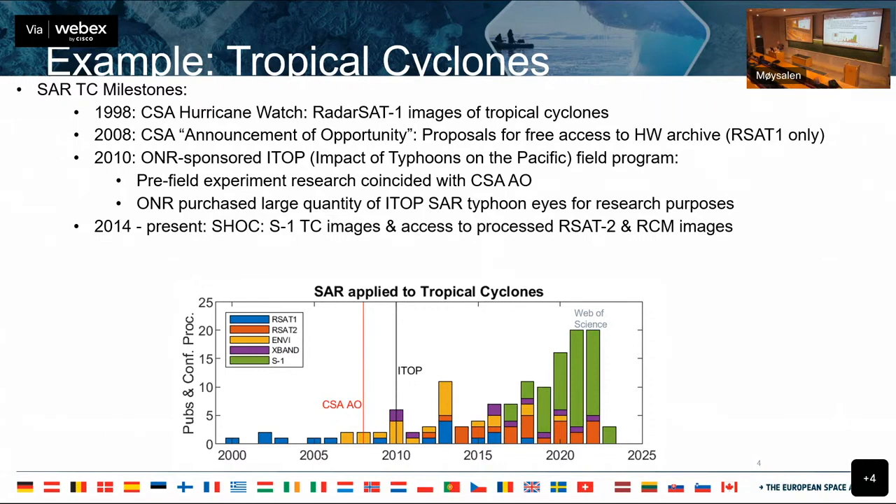And then you see the explosion with Sentinel-1, free and open data, boom. It's become a cottage industry. So this is the impact of free and open data on basic research.